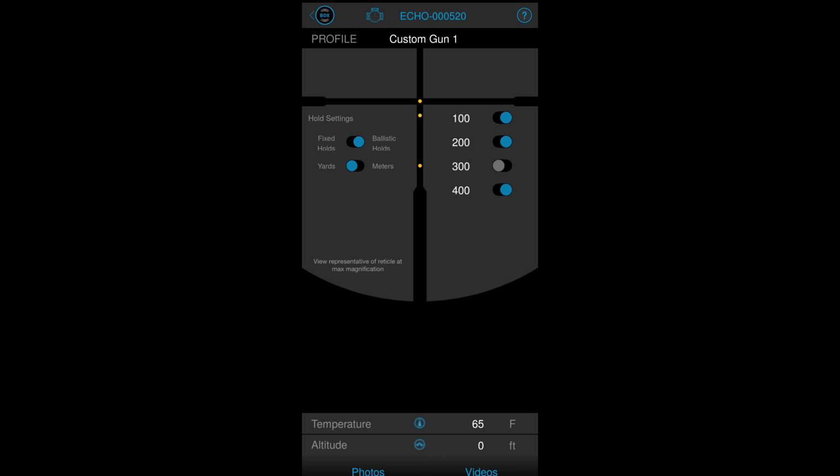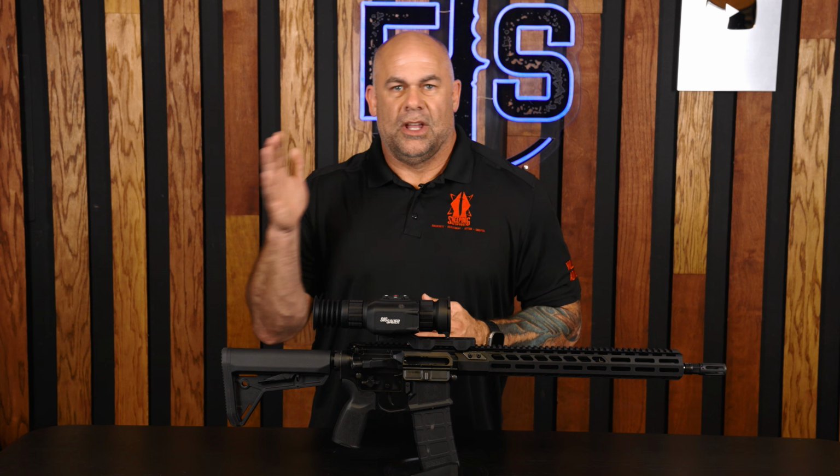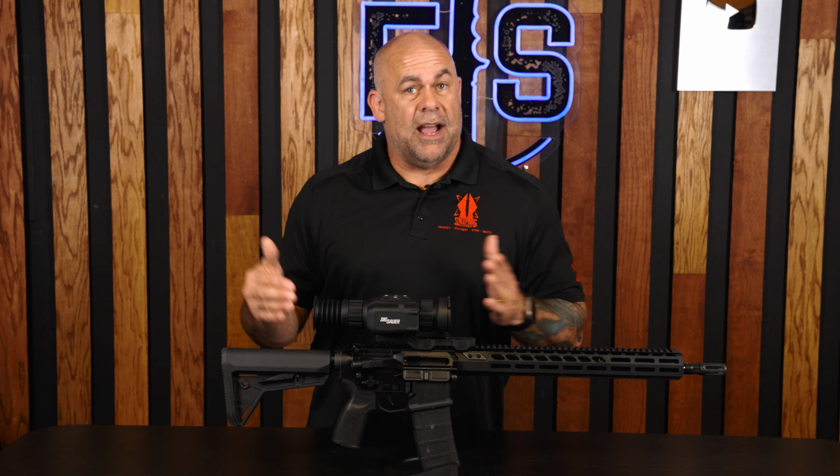It actually records before and after shot. So if you do take a shot, it'll hold on to 10 seconds before and 10 seconds after the shot. So I can go back and look through it. And I can send that video Bluetooth to my phone. Now it won't show real time to a separate source. I can send it to my phone, and that way I can keep any files that I want to. It does all that in this system.